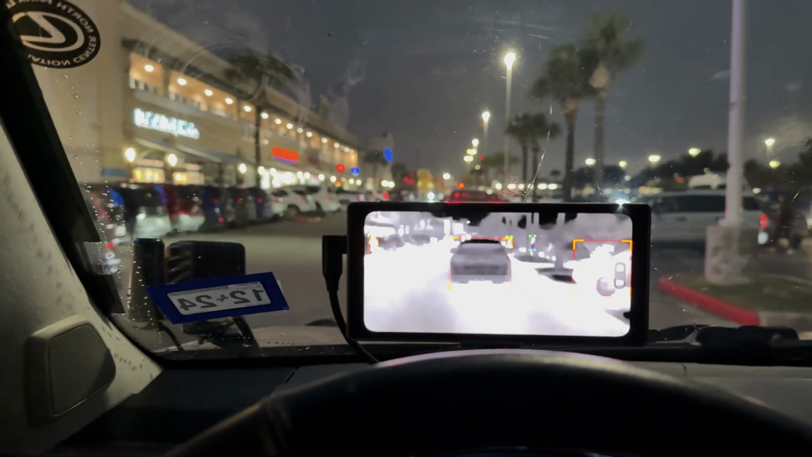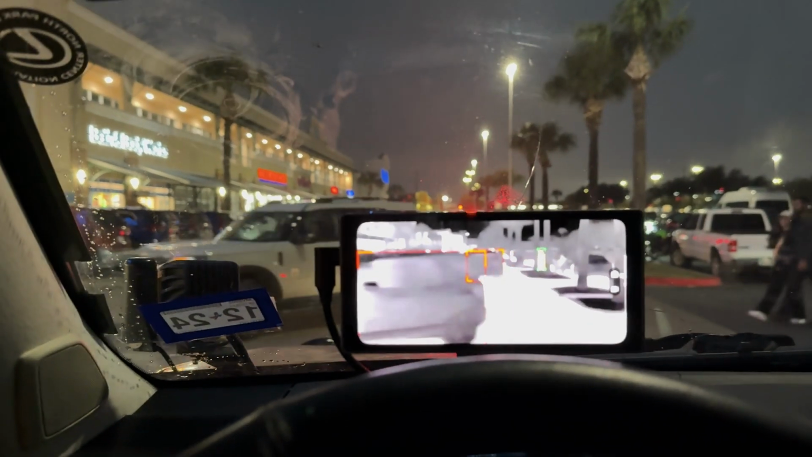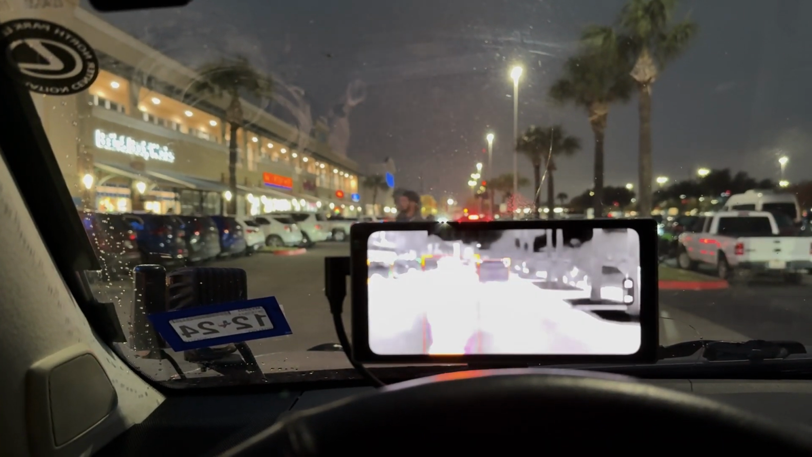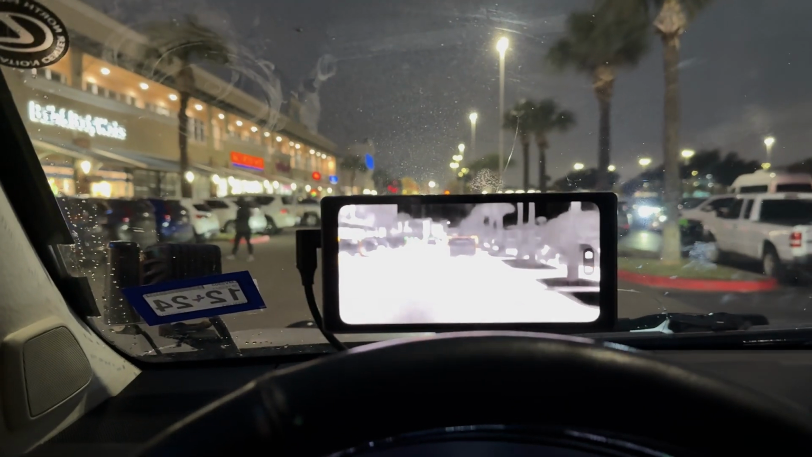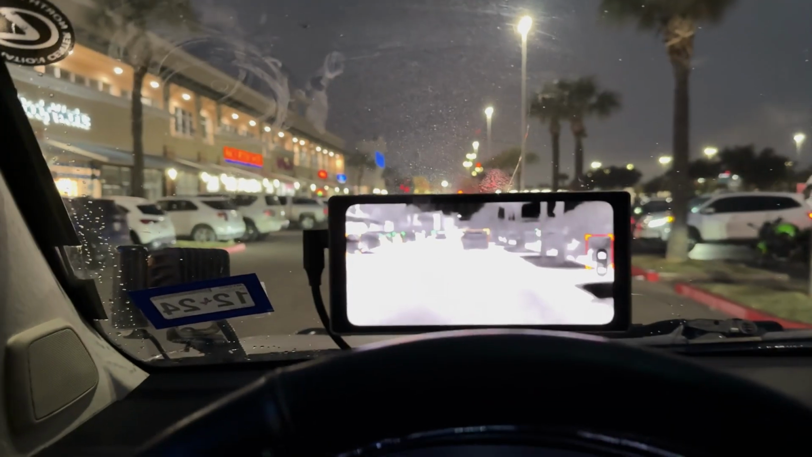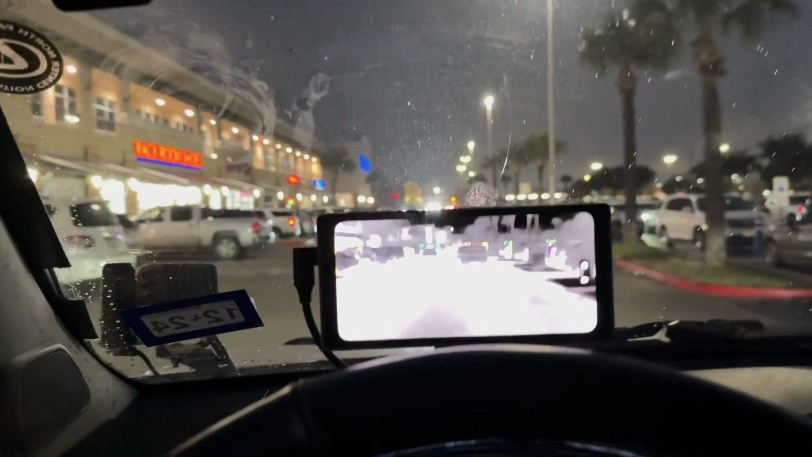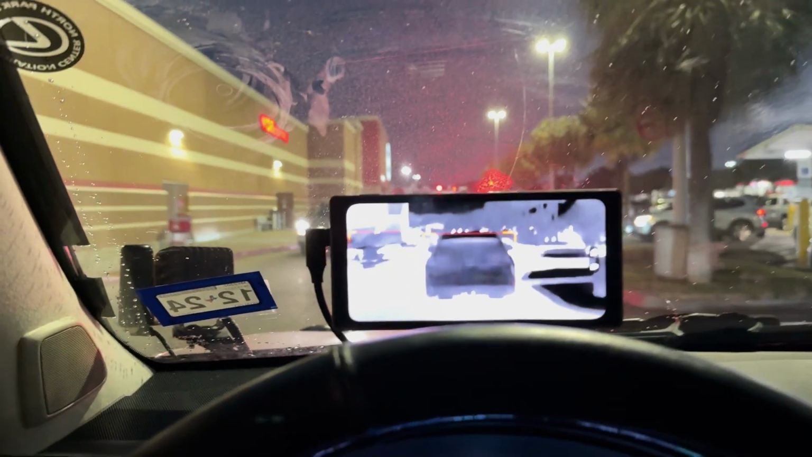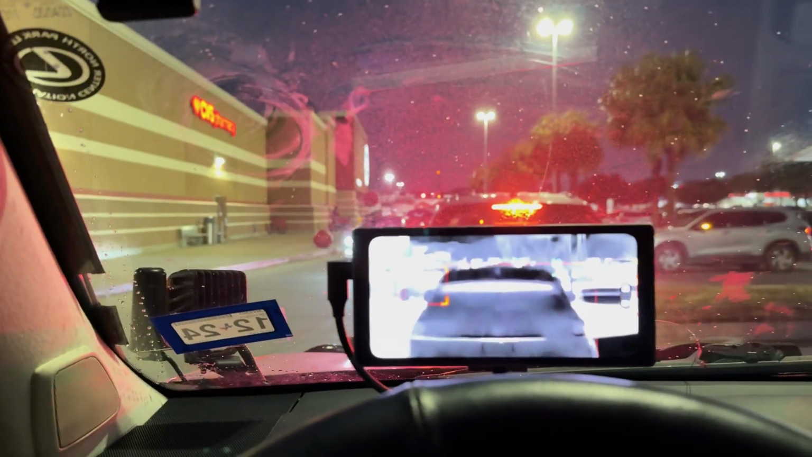And let's see. Car ahead moving. Let's let this couple go by. You saw that there was a little delay there, I noticed. It did get them, but there was a little delay. I've noticed that once in a while. We should be coming up to where there's a bunch of people. Just a few yards.